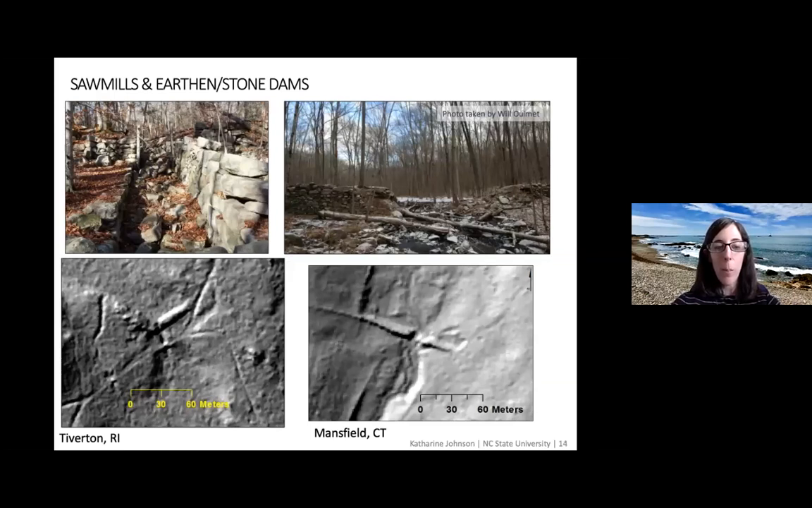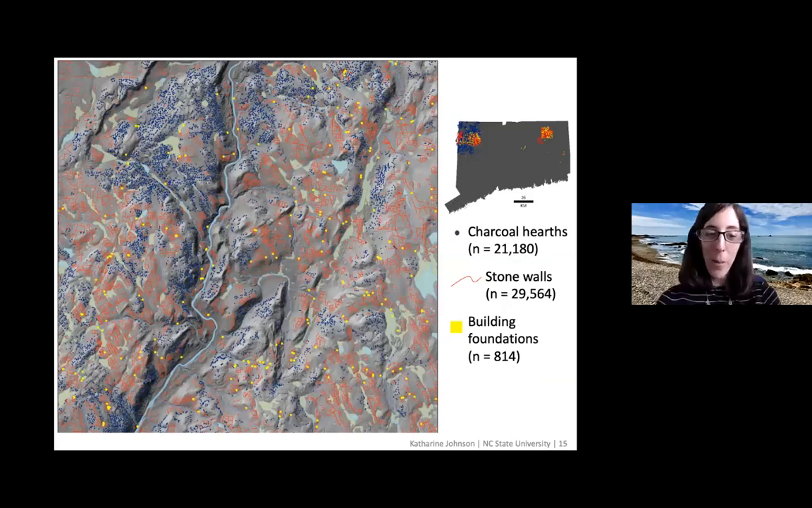So here's an example from Tiverton, Rhode Island, where we see the large wall there, and I believe this is in Mansfield, Connecticut, another example of an earthen dam. And so once you start finding them all, you can start mapping them. This is just an example. I think it's pretty old at this point. We've done a lot more.